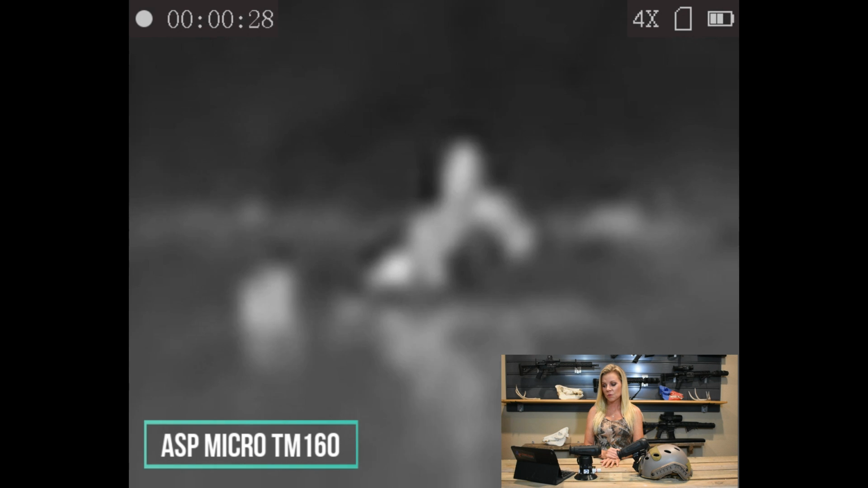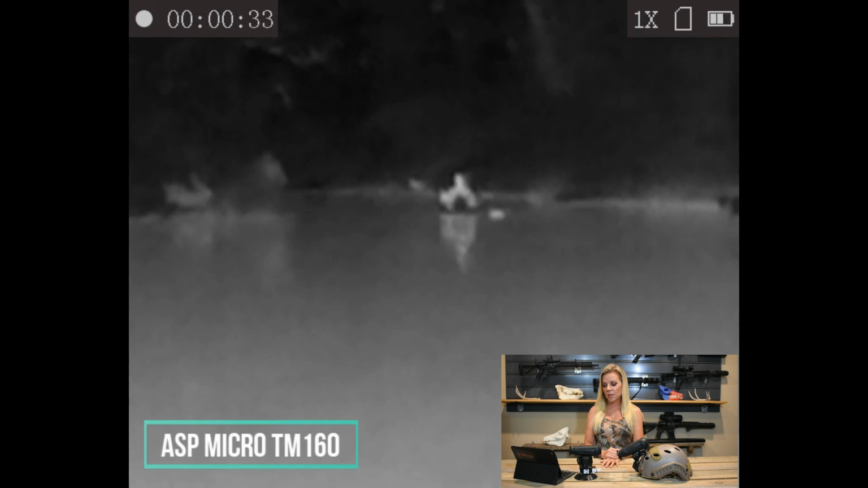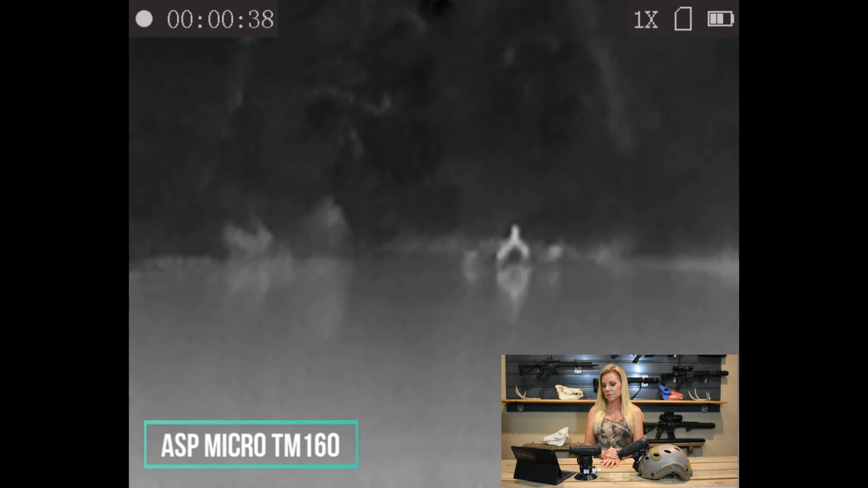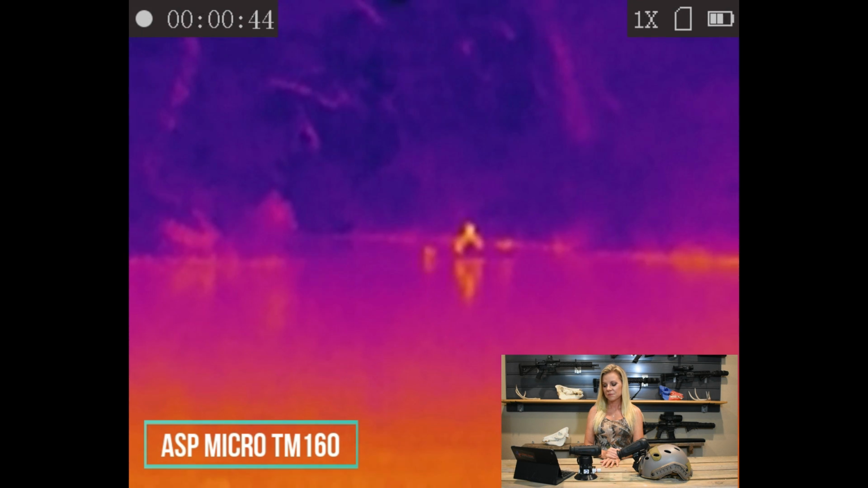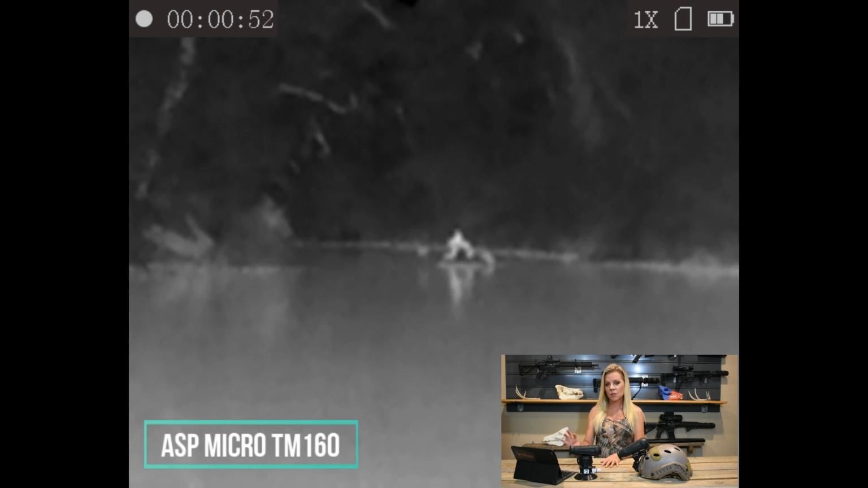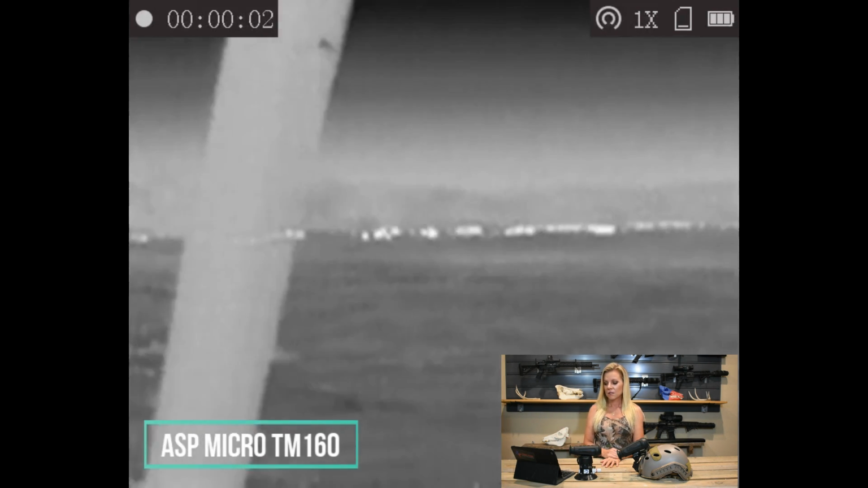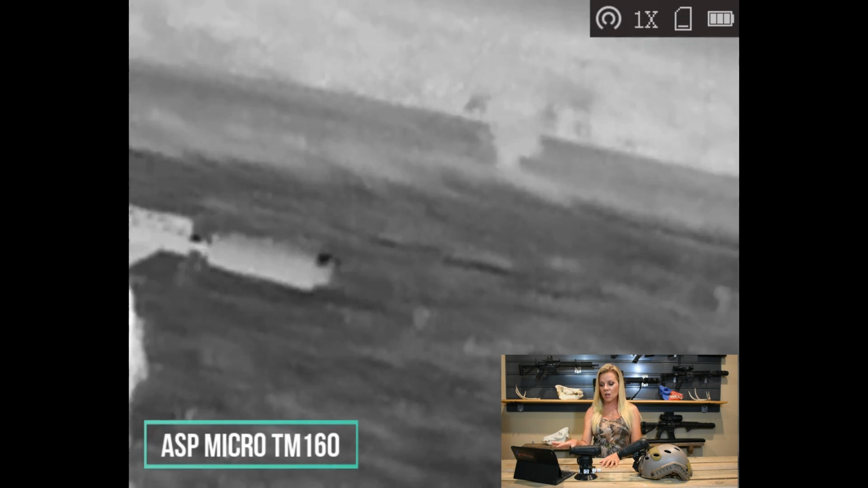And there's, again, the different zooms. Something's jumping up in the water. There's the different palettes again. Fusion looks really cool. Now, if you notice on the red hot there, it actually didn't see any red because Jason was a little far. So here it just shows, you see Jason walking there in the herd, and here's Thomas.